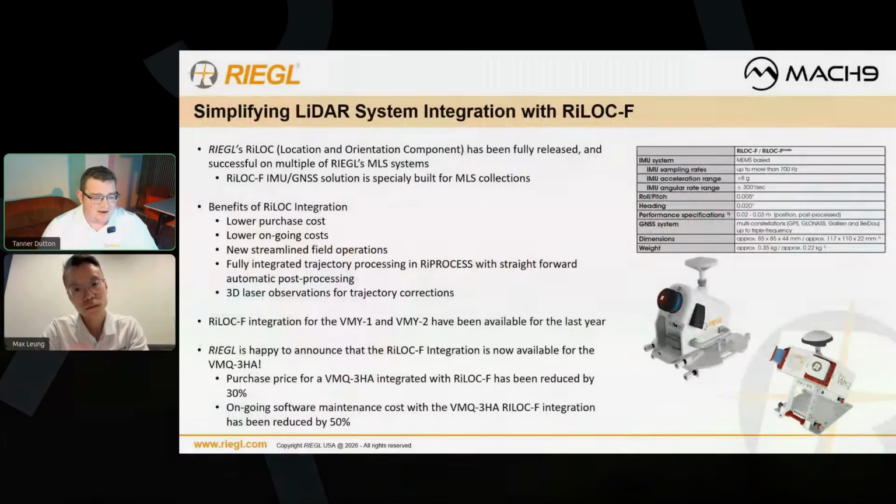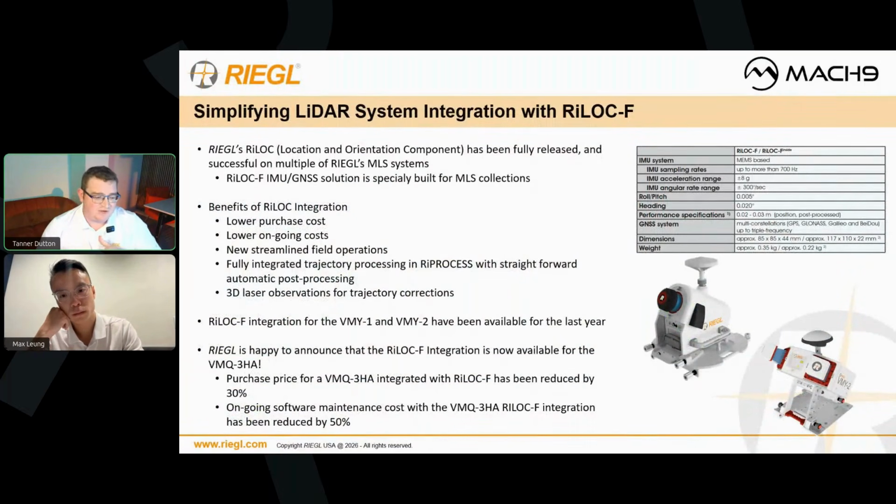Continuing on to talk a little bit about what RIEGL is doing to make data extraction more accessible to people. I see that as simplifying the LiDAR systems we have in the market. As of the end of last year, we've been integrating RIEGL's RIEGL, which stands for Location Orientation Component, into our mobile systems. This has been a really big win for RIEGL, because it comes with a lot of benefits. One of the biggest benefits is a lower purchasing cost.